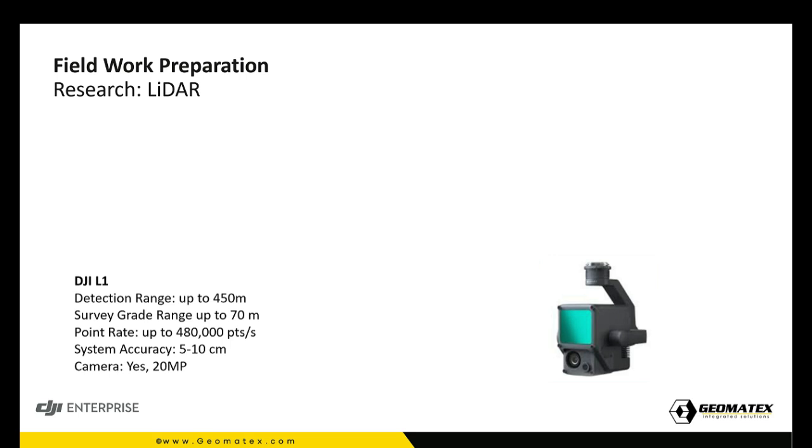And with the P1, we can achieve 1.25 centimeters at 100 meters. That is the ground sampling distance. This has nothing to do with the accuracy. The GSD is one thing, the relative accuracy is another, and the absolute accuracy is another issue, and we can go deeper. Maybe Brad could tell us more about this. But compared to the L1 with 5 to 10 centimeters, it might seem not accurate. No, but it is. It is a LiDAR sensor. It's not a photogrammetry sensor.